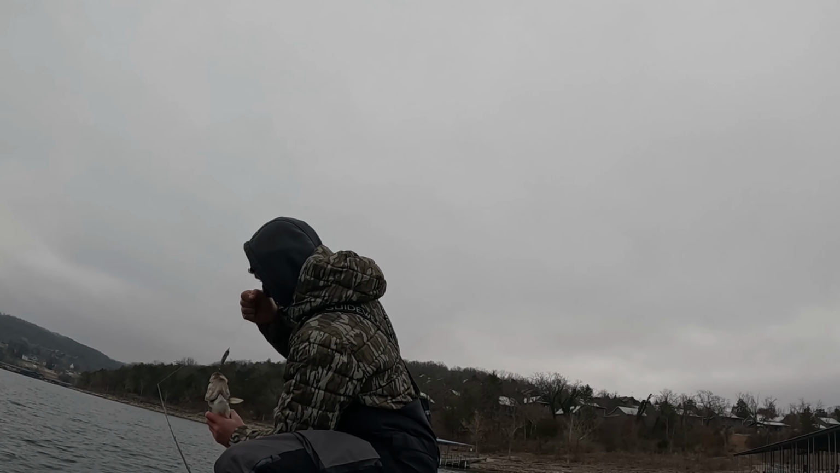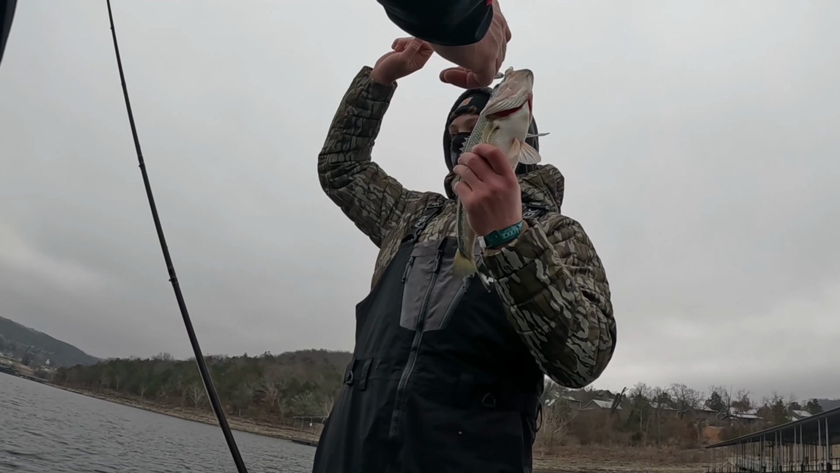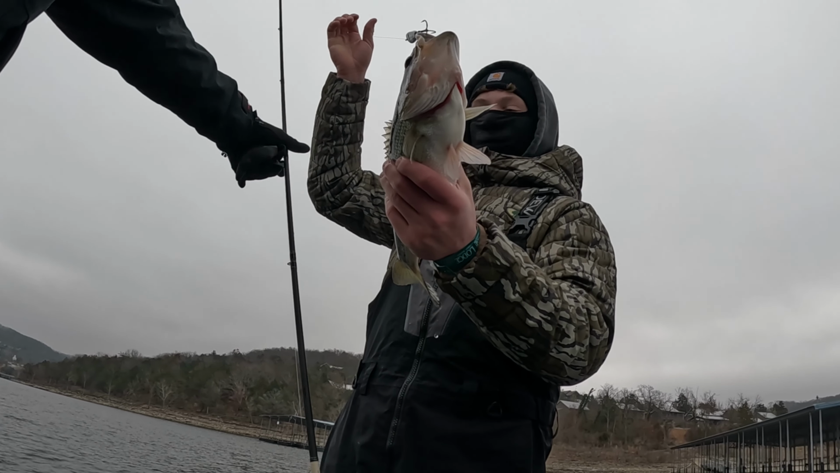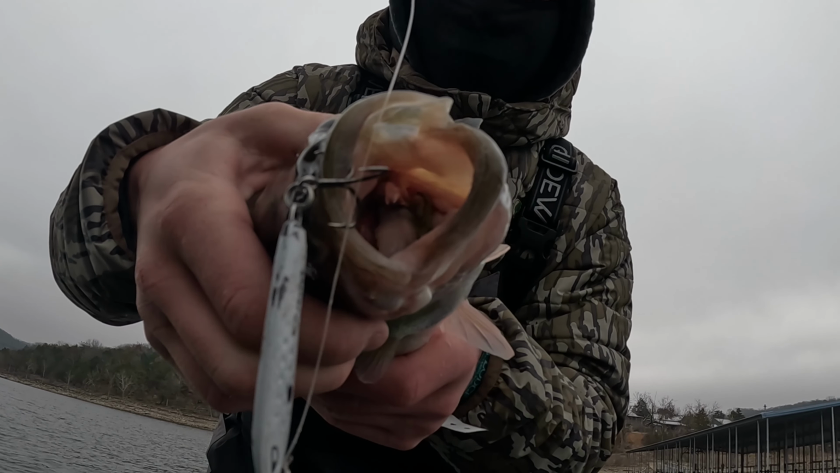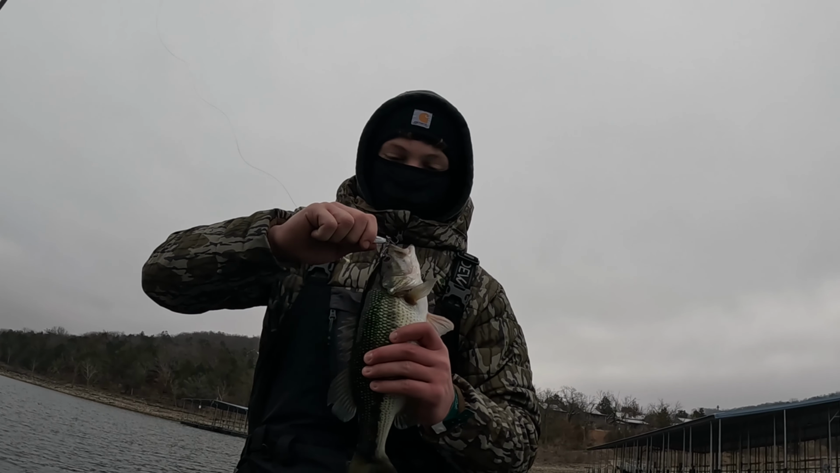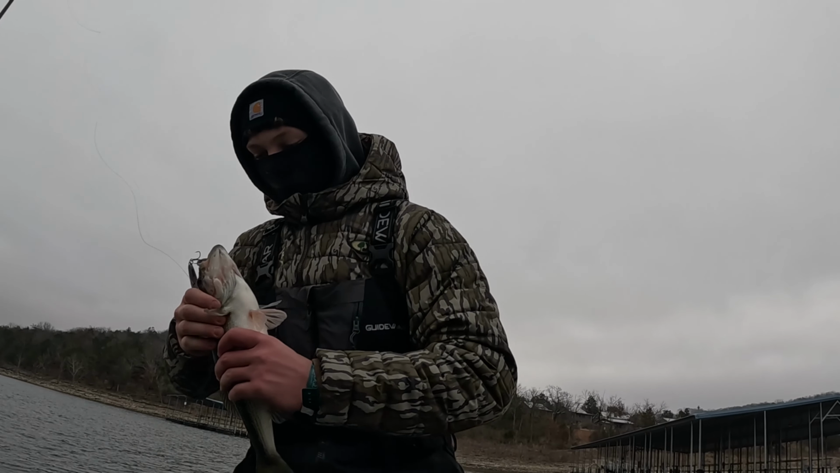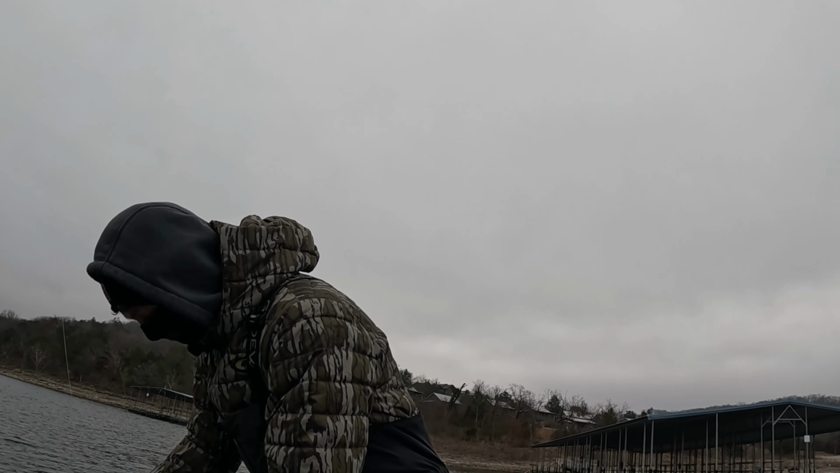Look at that thing's throat. You got to put a camera in it. Look down that thing's throat, guys. He had a full sucker already. He must have been getting greedy. Yep. Hungry.